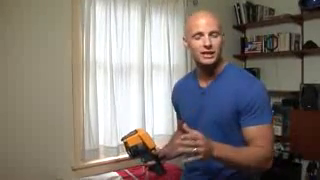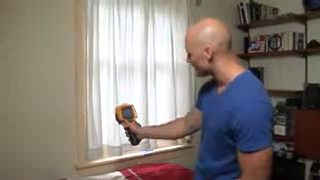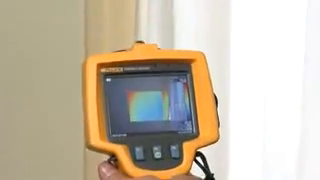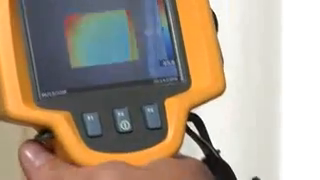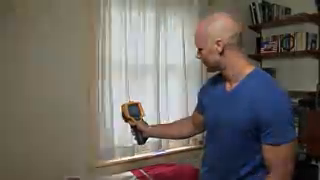I'm going to start out here in the bedroom by just scanning the walls. What I'm looking for is insulation that's possibly missing, deteriorated, or possibly just pushed down in the stud cavity. By pointing the imager up and down the wall, I notice a cool patch on the edge of the window, which validates our findings from outside. What this is, is energy leaving the house, and that's money coming out of your homeowner's pockets.